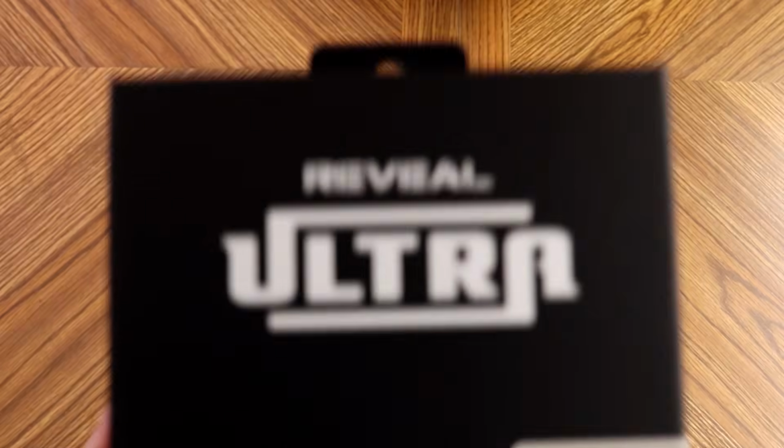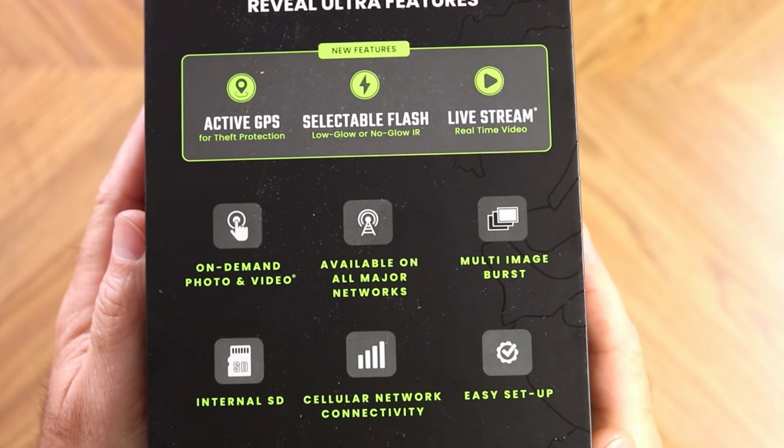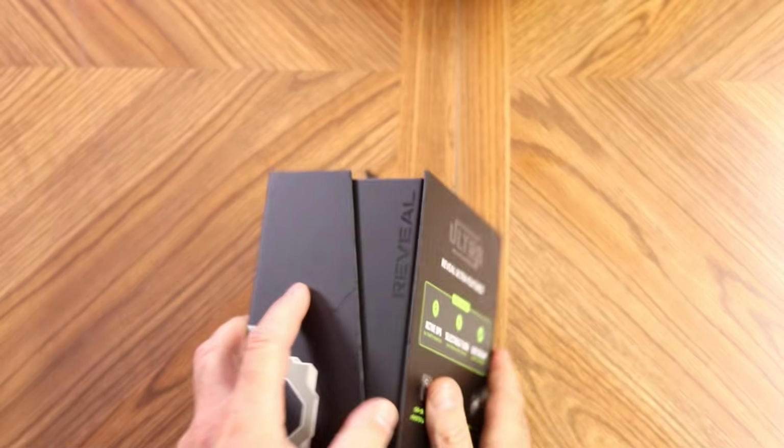I like a lot of things about this camera, but unfortunately there's something I really don't like. I'll share all of that with you. Today it's the Tactacam Reveal Ultra. Let's get started. The Reveal Ultra is the latest release from Tactacam. The Ultra camera offers new features never before offered by any previous Tactacam cameras.